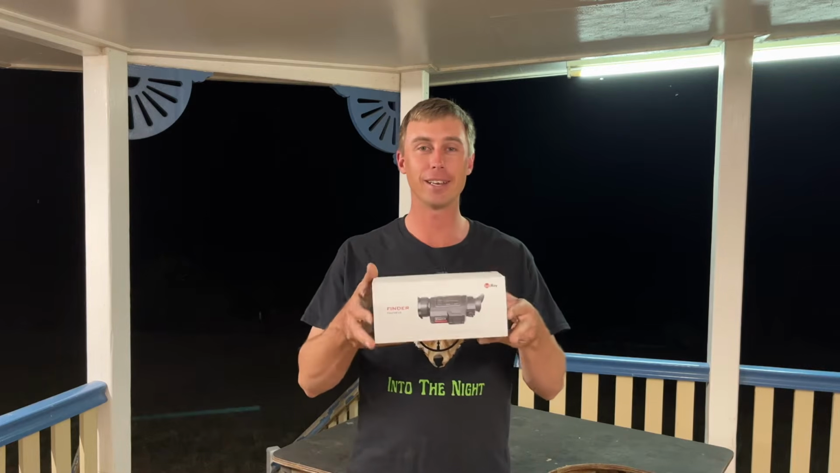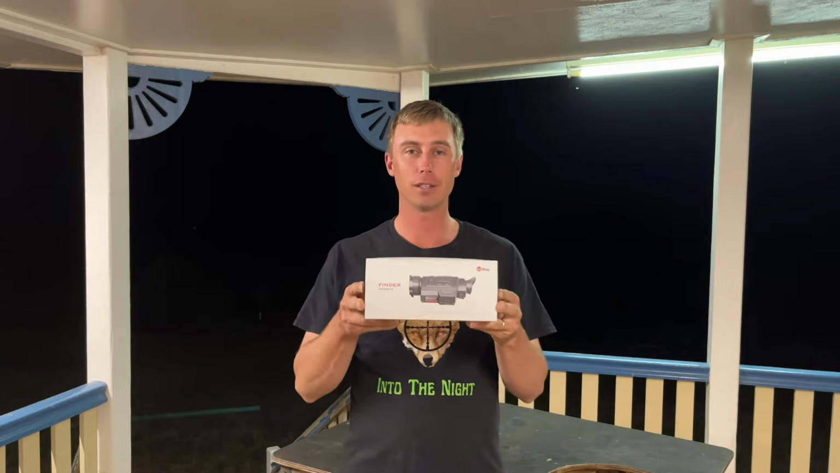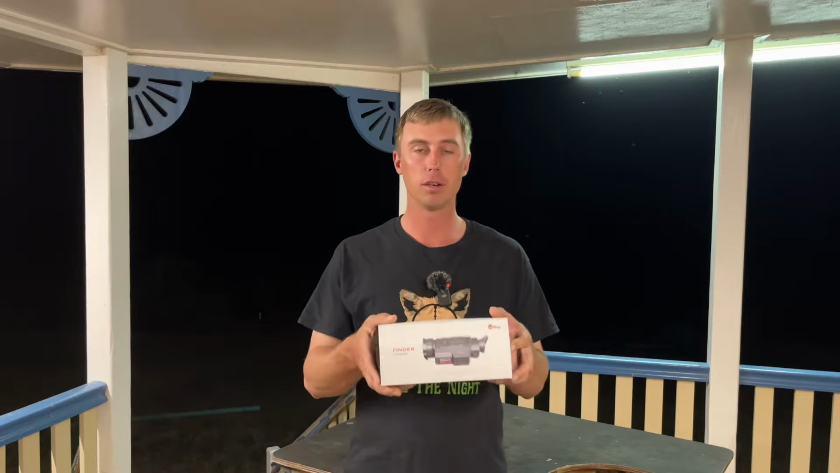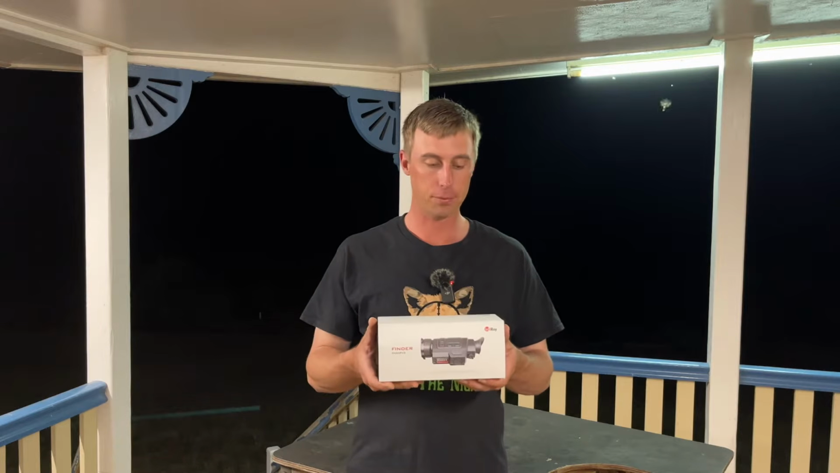Tonight I'm going to do another quick review. I got another parcel in the mail. I got a good postie here, and InfiRay sent me out their new Finder FH35R version 2. So this is their new model that they've just released fairly recently. They've sent it out to me on loan for the next 3 months, and so I'm just going to unbox it for you and show you what's inside and see how it works.